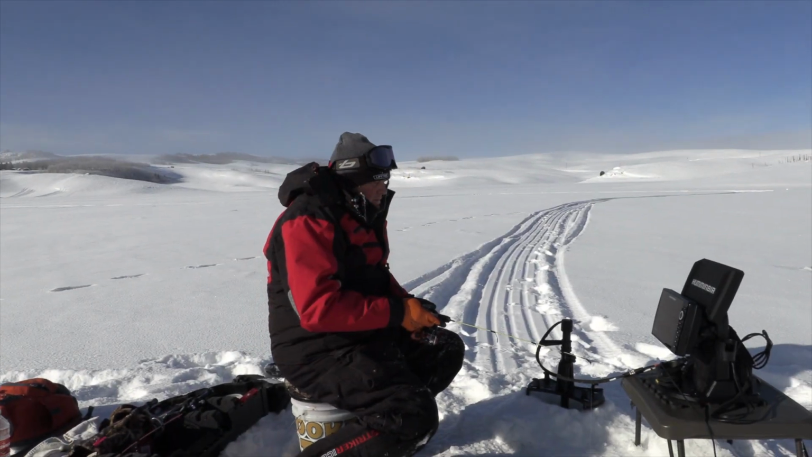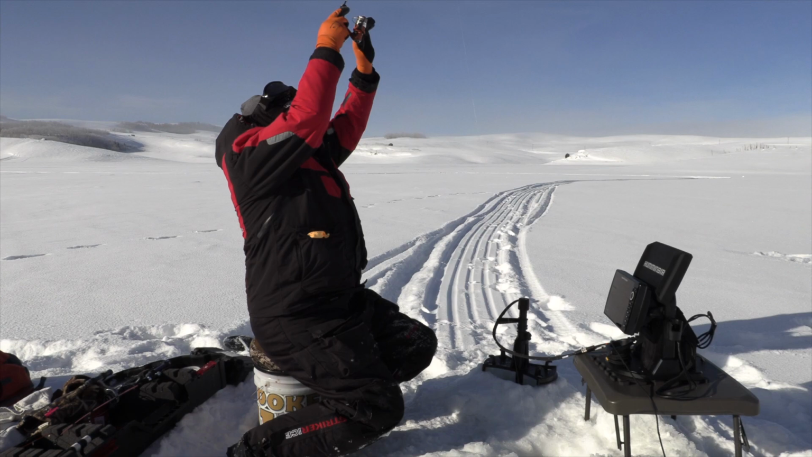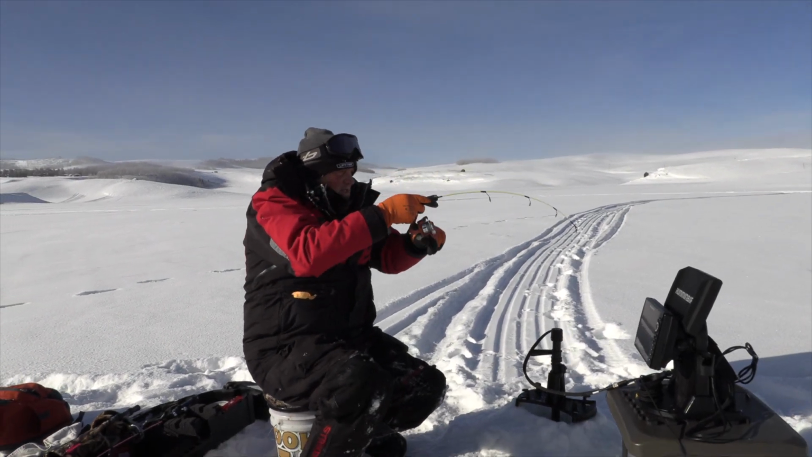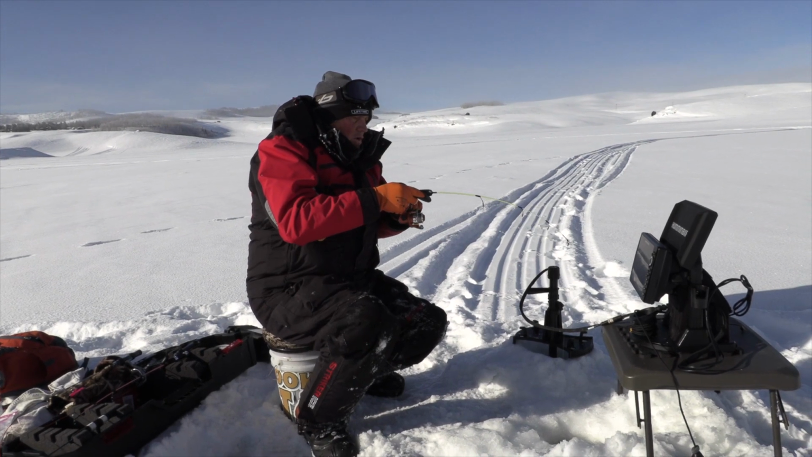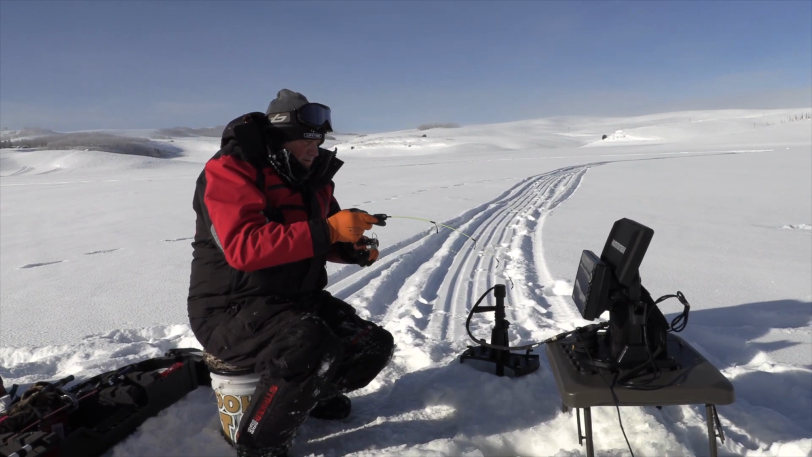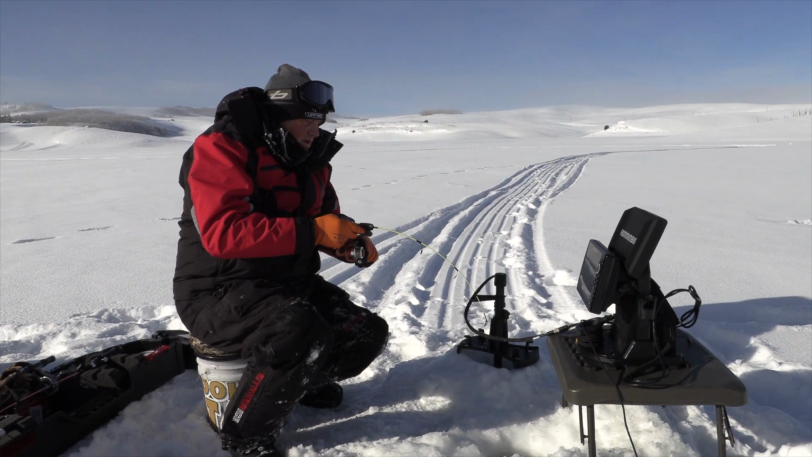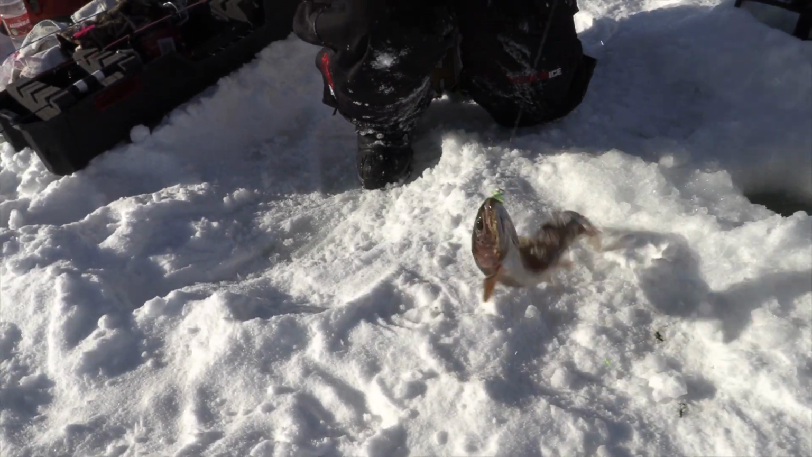This guy's cruising in with a little bit more intent, it looks like. Yep, fish on. That's just the example. That fish right there, as soon as he showed up on the graph, he was committed. Feels like a really good fish. There he is. Look at that. Another just classic cutty.